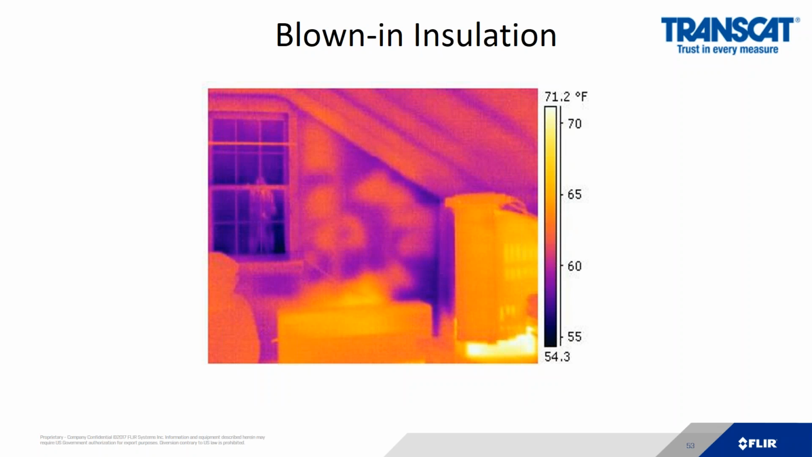Here's another example of blown-in insulation. We can see the window on the left. You can see the studs in the wall on the right. And you can see the uneven pattern where it's purple versus yellow-orange. The yellow-orange is the insulation. The purple is the gaps they're missing it in. So if the job wasn't done correctly, that's the type of picture you're going to see.